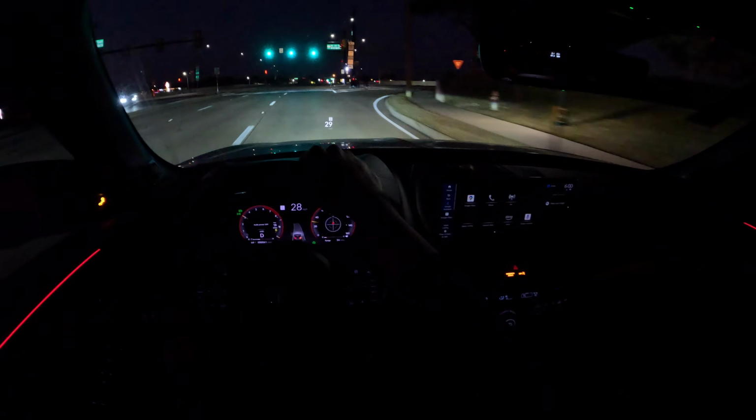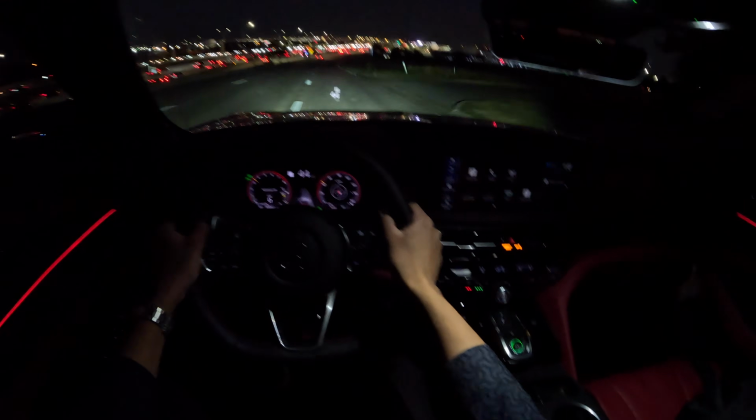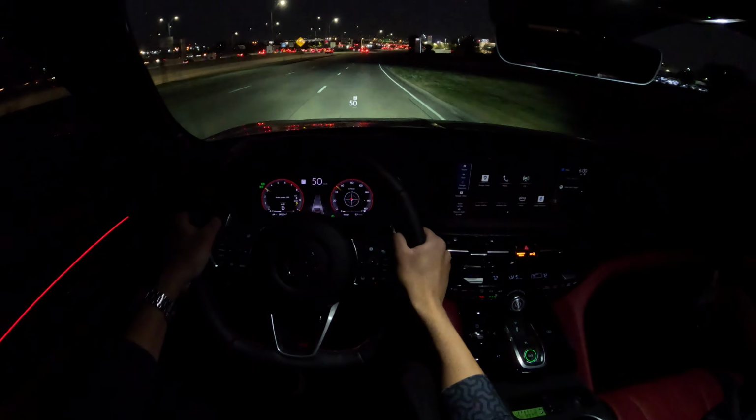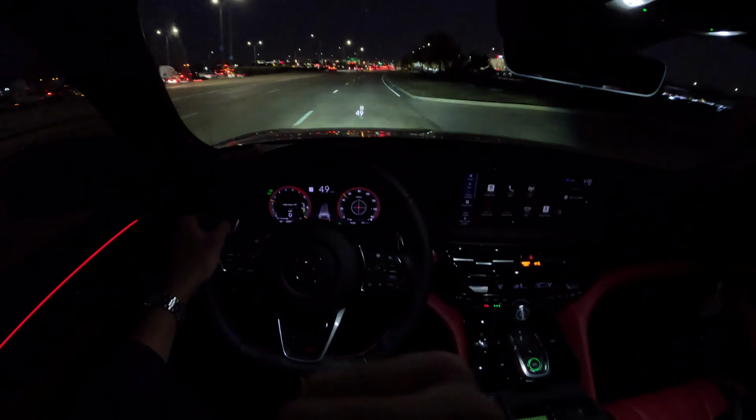As far as visibility and everything at night, it's very easy to see out of this thing at night, and it's also easy to see everything on the road considering the dual LED headlights, very bright lighting. Also very nice and quiet in here.